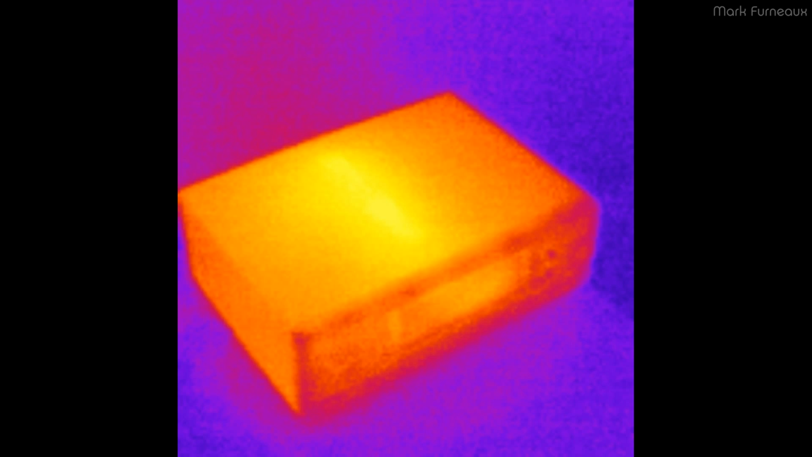Again, this is a receiver, same thing, home theater. This is after being on for an hour or so. So you can see right down the middle there, that line of hot. That is actually where the main heatsink is for the power devices inside.